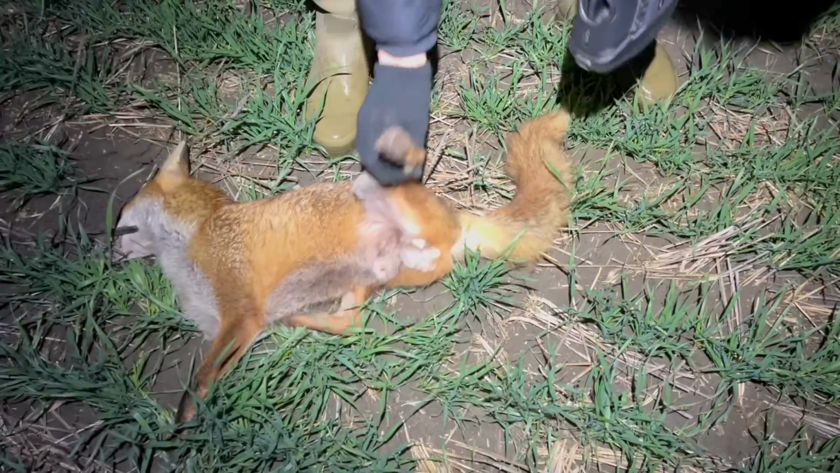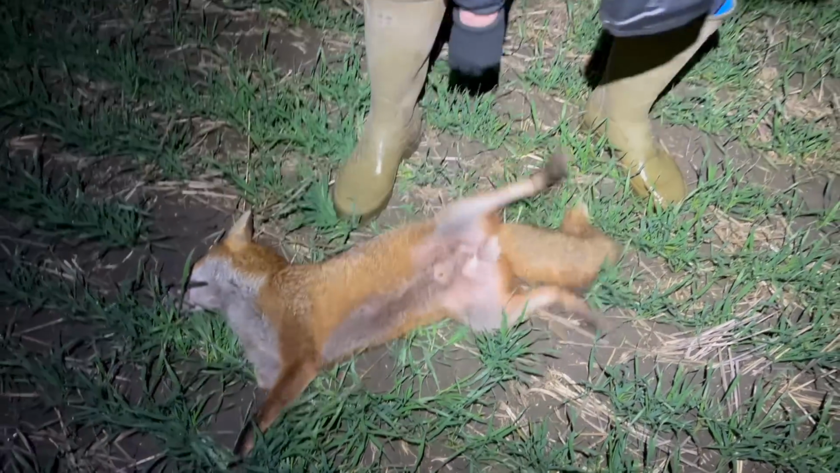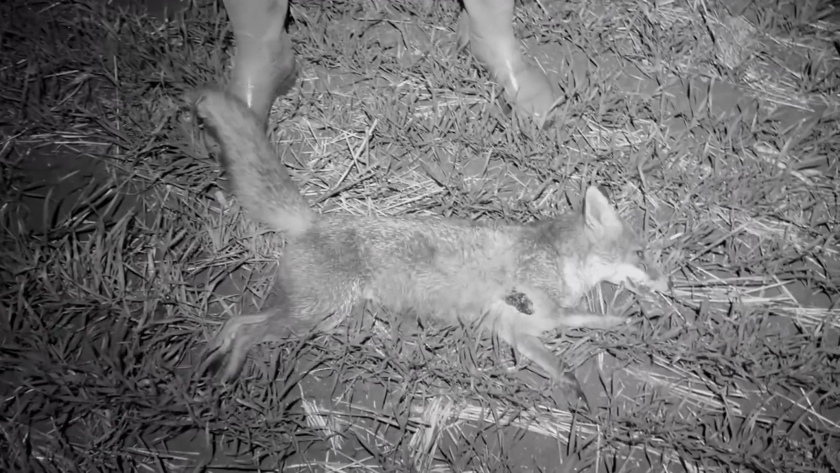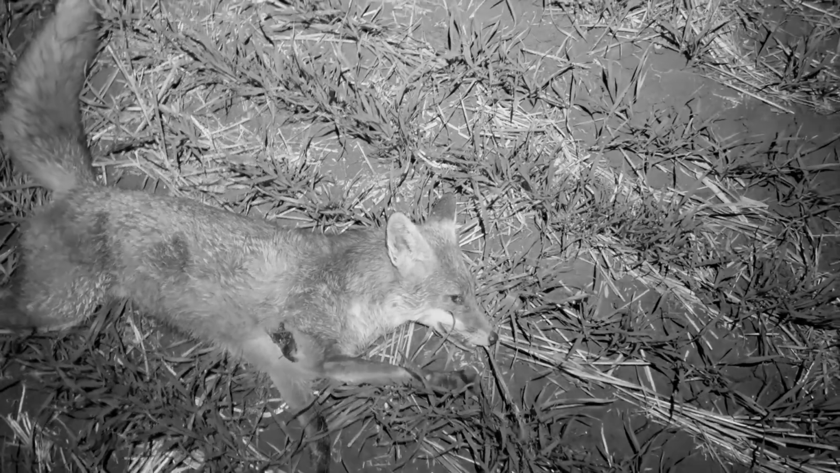No, it looked pretty small in the sight picture, so we'll say vixen. Little dog. Not very big, are they? No, it's not, is it? We'll have a picture. Decent little exit wound, low chest shot. Stand number 1, success. On to the next one.